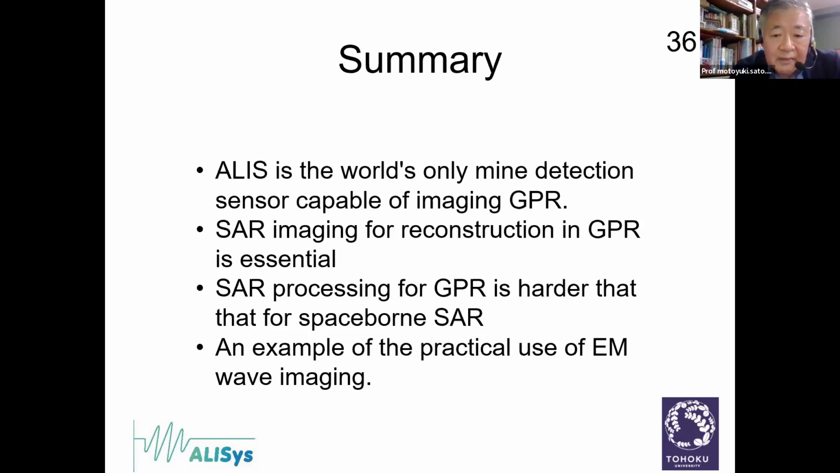And I repeatedly mentioned that SAR processing for GPR is harder than that for spaceborne SAR. Maybe you can understand what I'm talking about. I think this GPR application in landmine detection is one of the very good examples of the practical use of electromagnetic wave imaging. Quite generally, synthetic aperture radar is an EM wave imaging methodology, but GPR is a special application. It is quite usefully used these days.